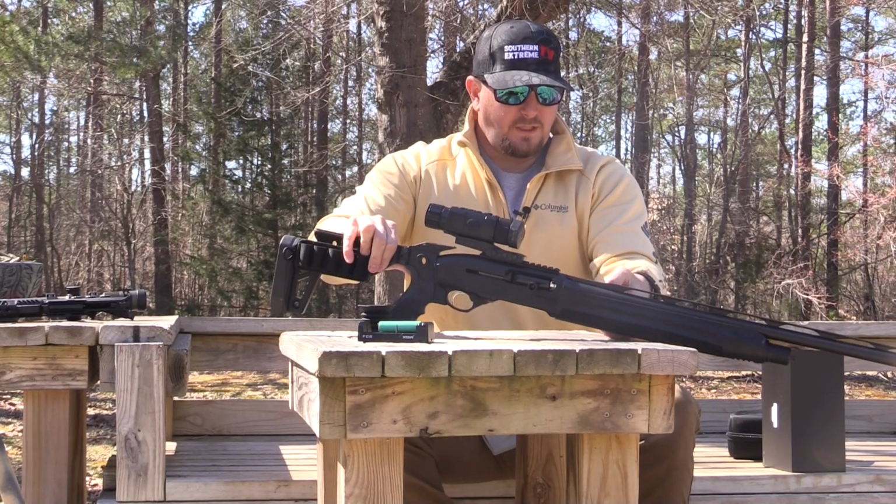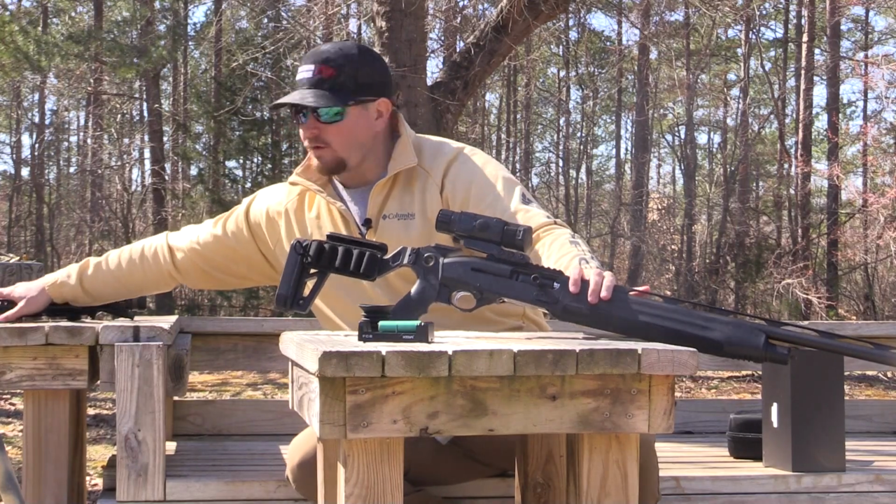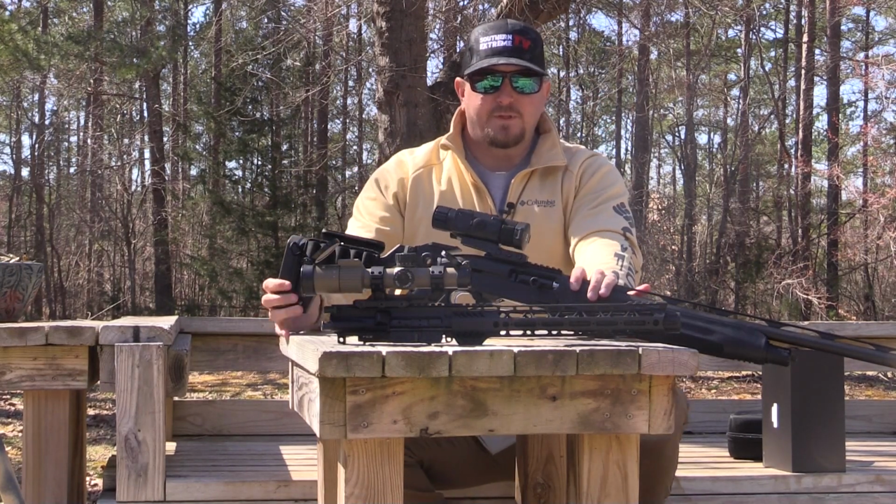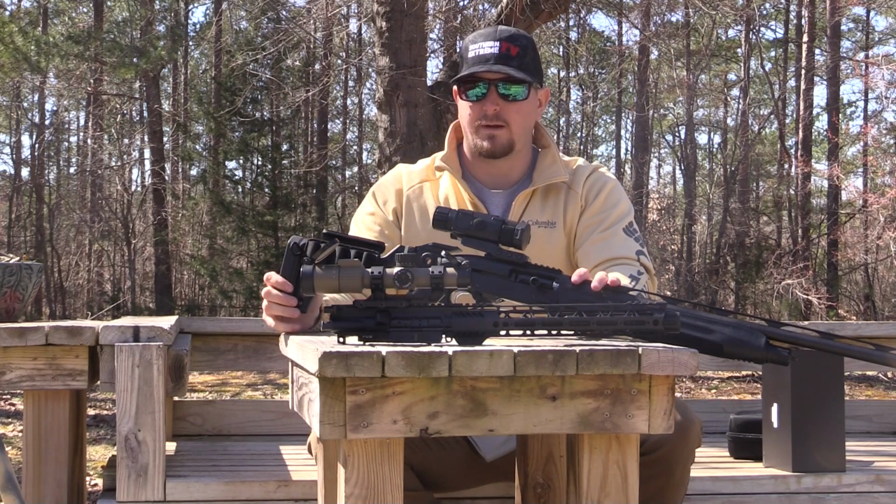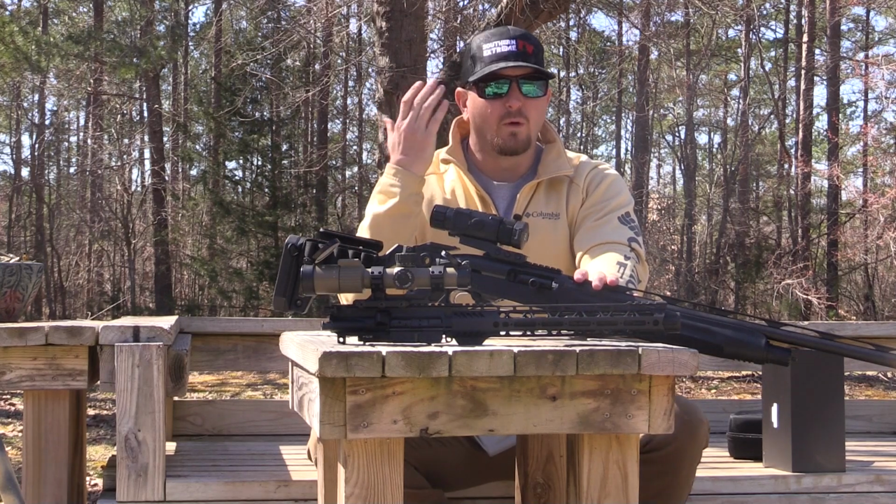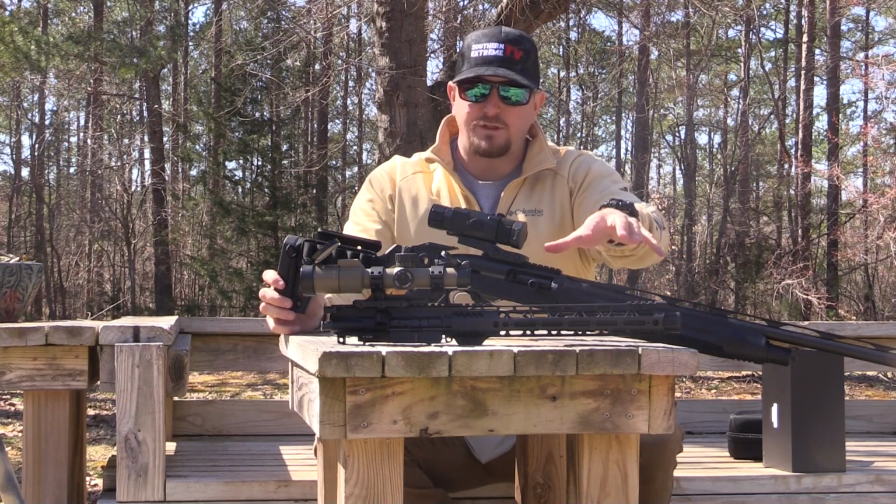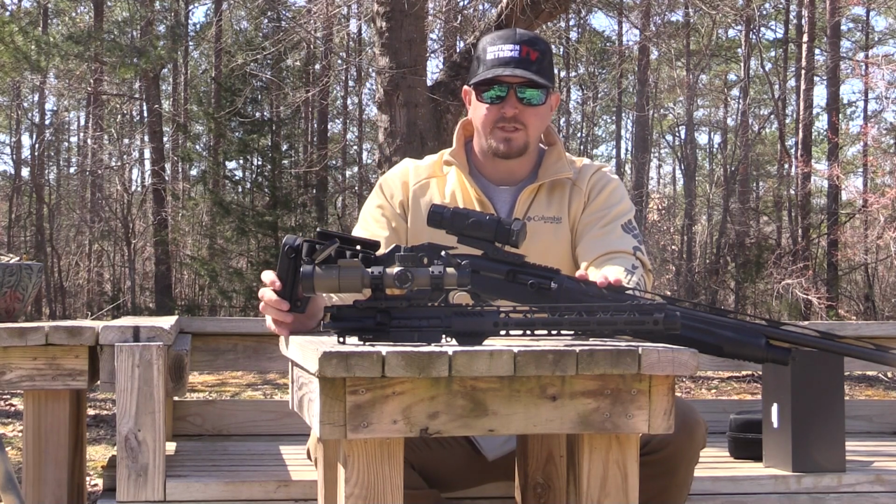The other cool thing about this, if I can get this thing set right here, is you can also take this optic and set it on top of an upper like this. So this is a Palmetto State Armory complete upper, and I've got an LPVO optic. Basically the LPVO, what that means is it's got a lower base mag. Typically you see this style optic sometimes on a shotgun. Mainly you see it on those AR platforms for close combat, close quarter shooting situations.